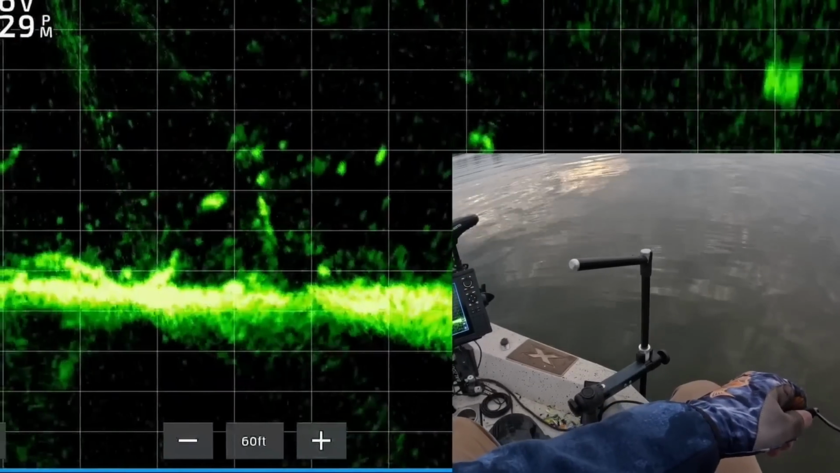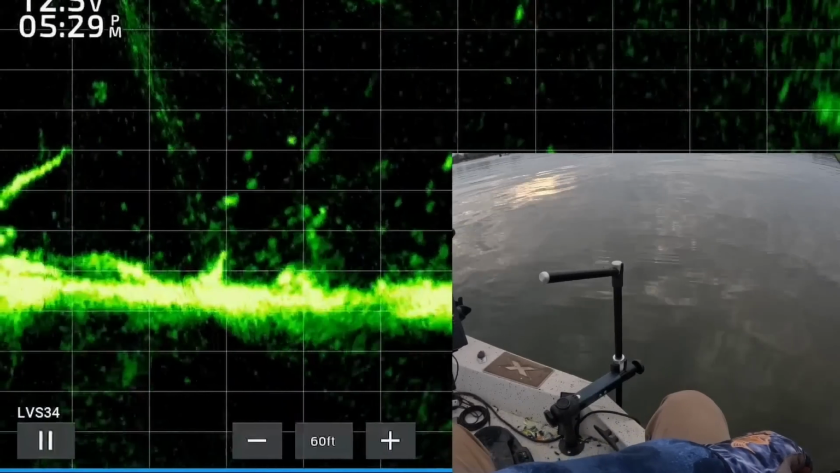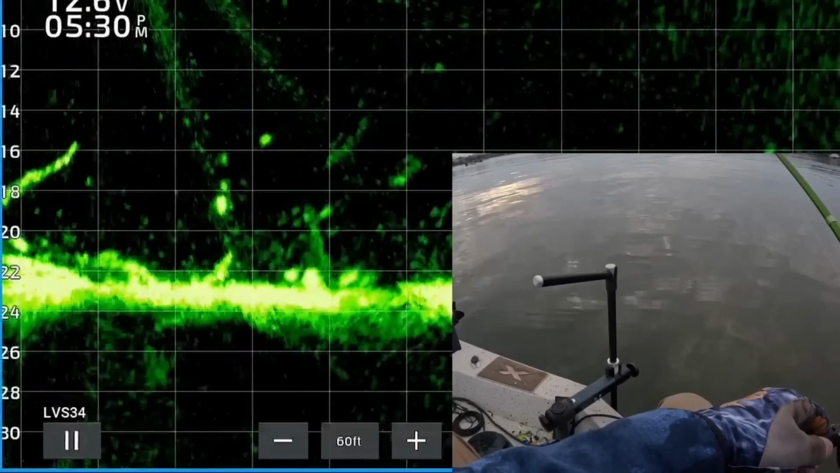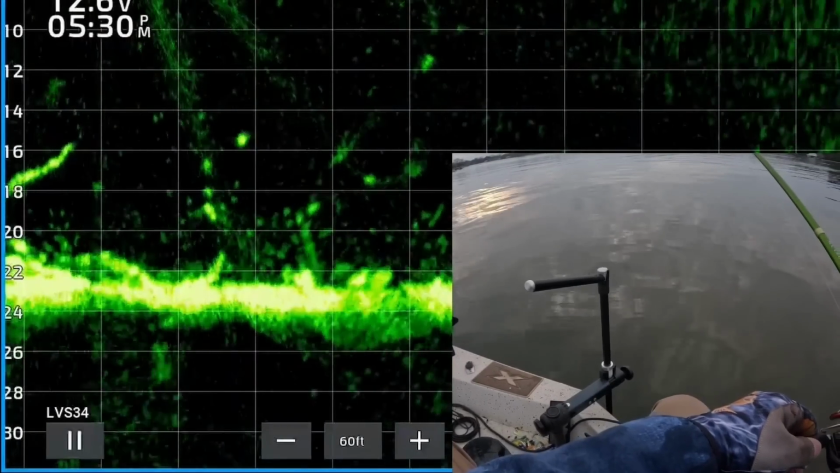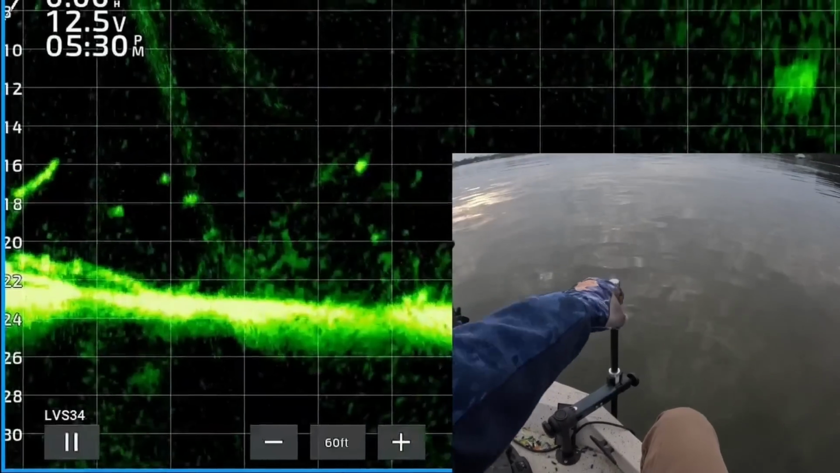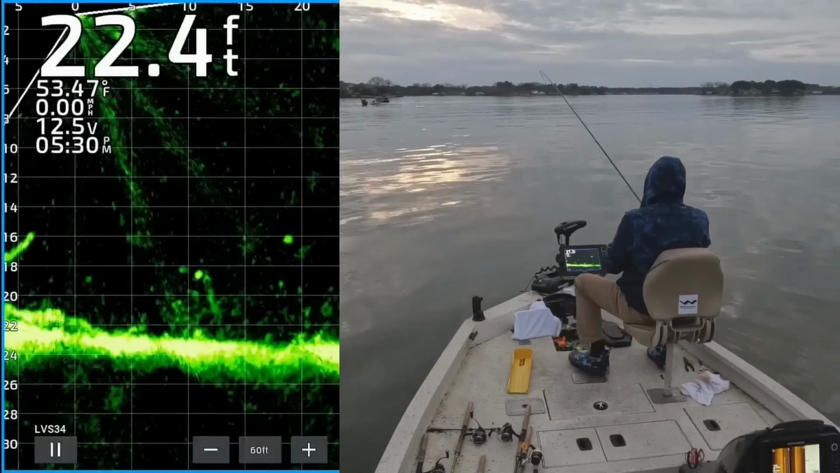There's a nice looking fish about 4 feet off the bottom. I'm coming up on top of it. So I'm bringing it right behind the fish. Now he has turned. He's looking at it. He's locked on. Got that one right under the boat. Yes.